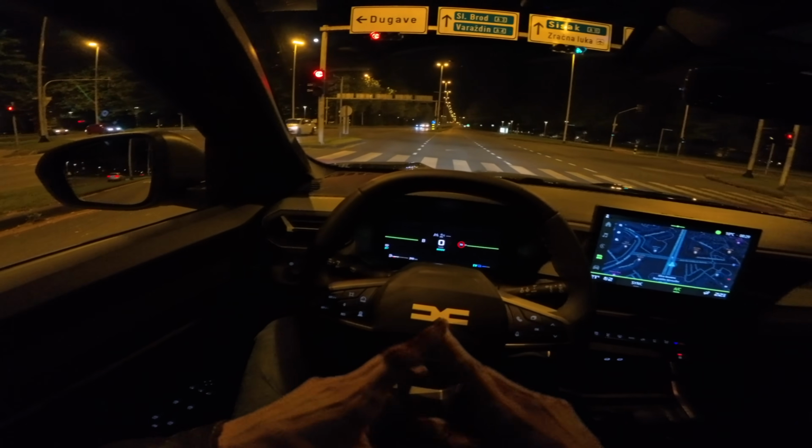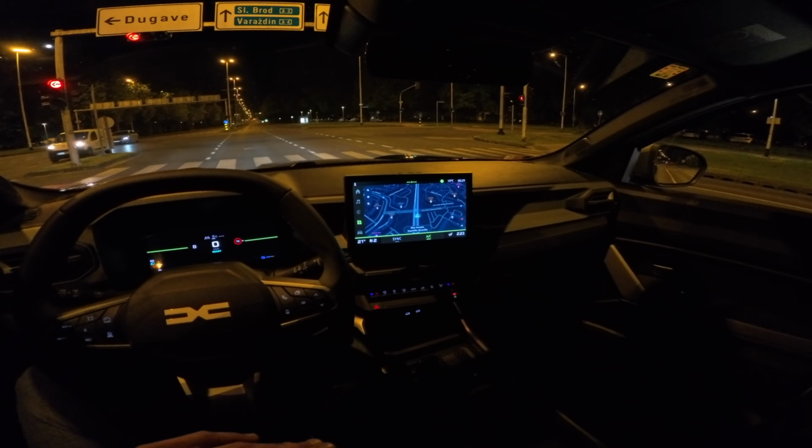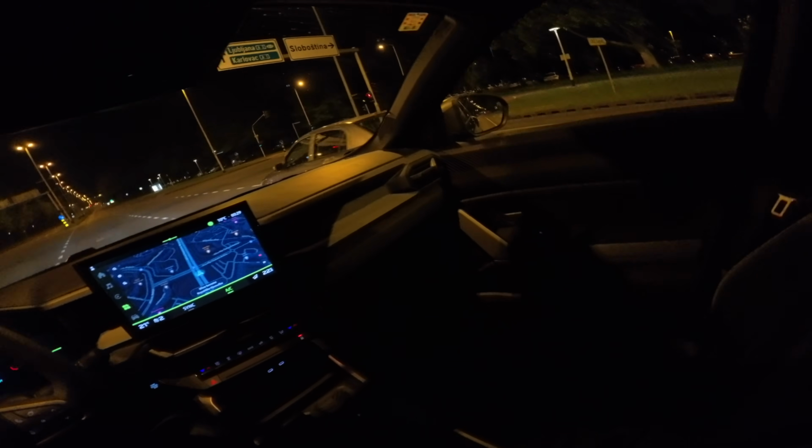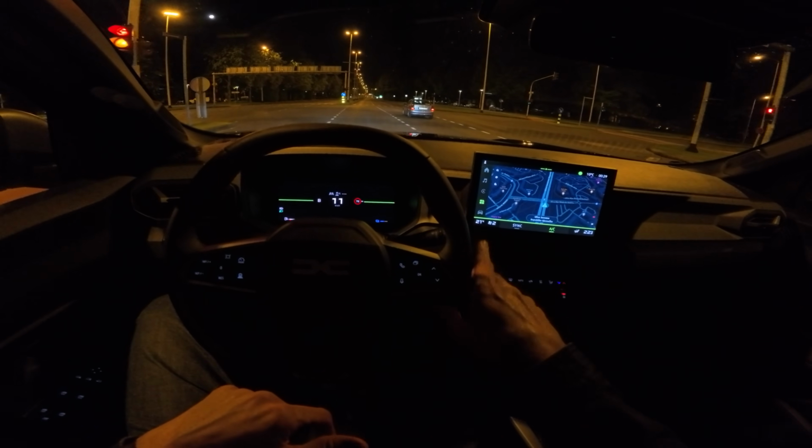What else here? Since this is nice and tall, you have a good overview. You saw the cameras, the resolution is pretty good. Okay, the other light is not working, so I didn't see the light.